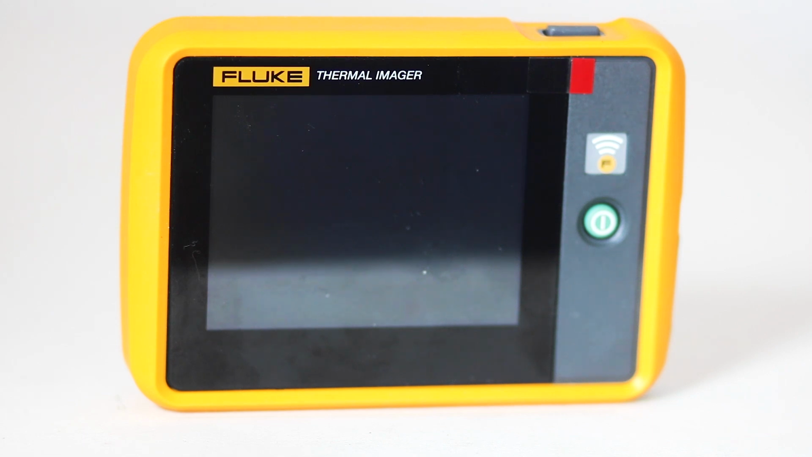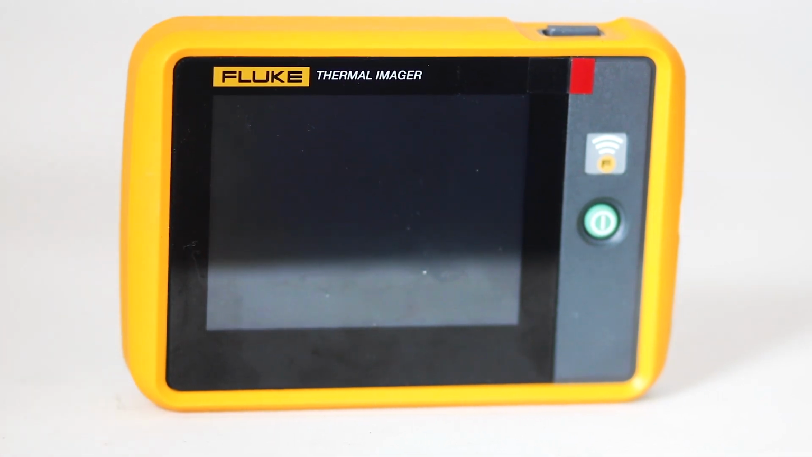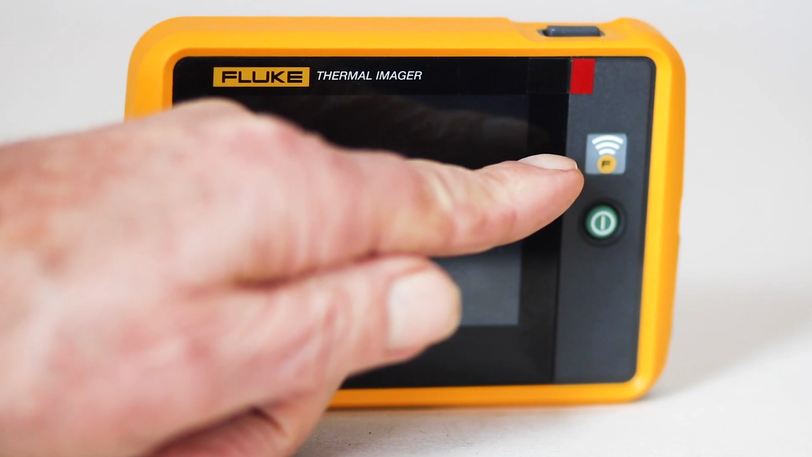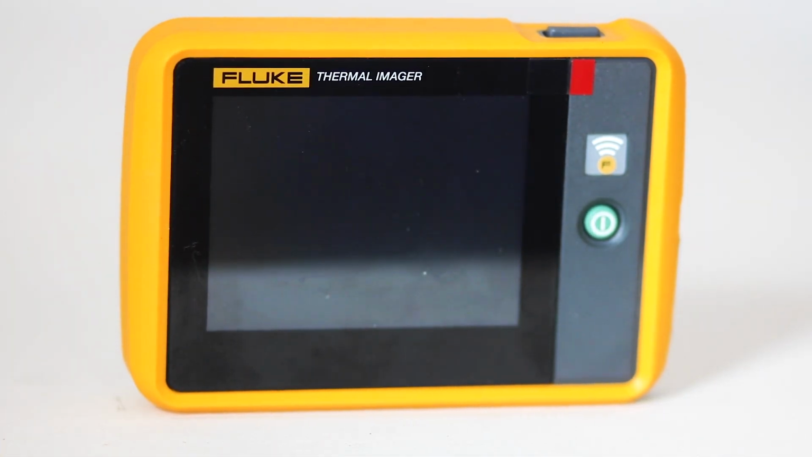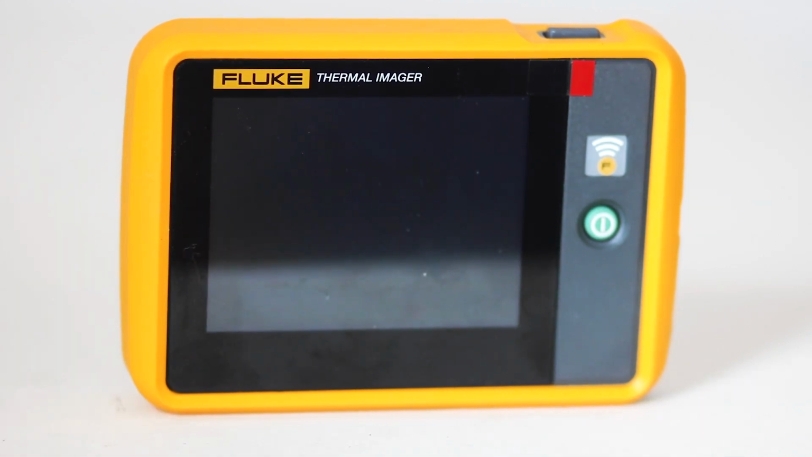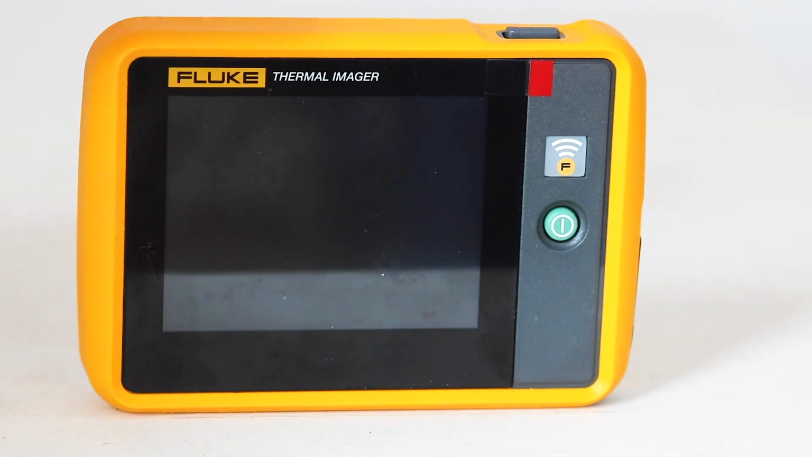The Fluke PTi129 thermal imager has these external features: 3.5-inch LED touchscreen. On top, the image capture button. Fluke Connect indicator. Power button. USB port under a rubber cover on the side. LED flashlight, top.